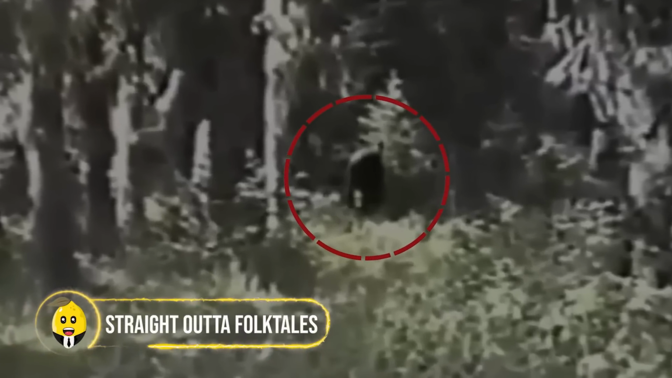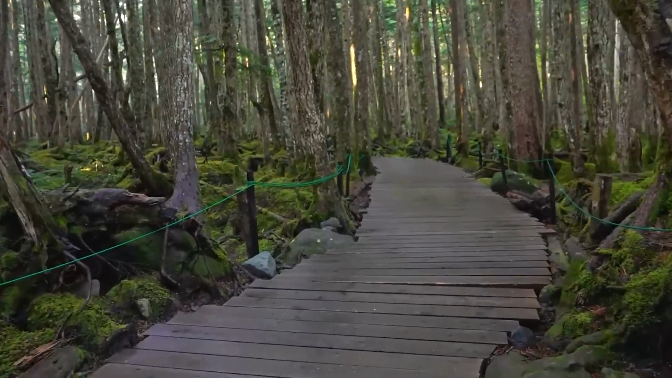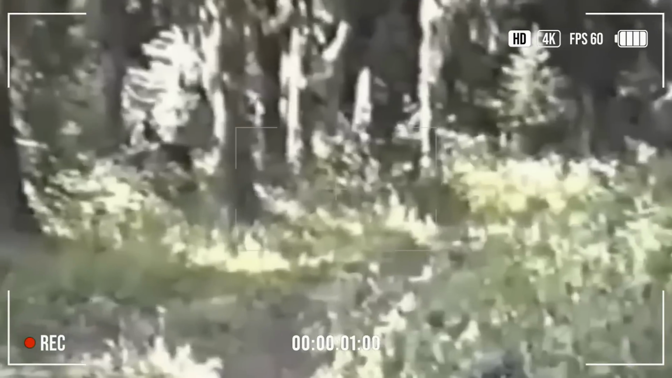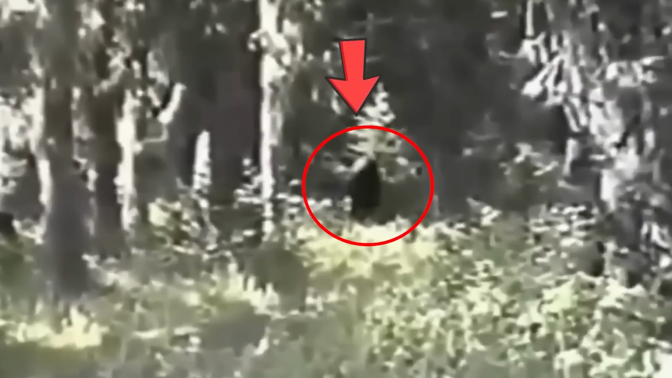Straight out of folktales. A man was hiking in the woods on just another average day until it was anything but normal. He felt an eerie presence among the bushes and decided to start recording. You can see a large ape-like creature walking in the forest and noticed its confident gait. It looked like it was the home to this giant furry being.